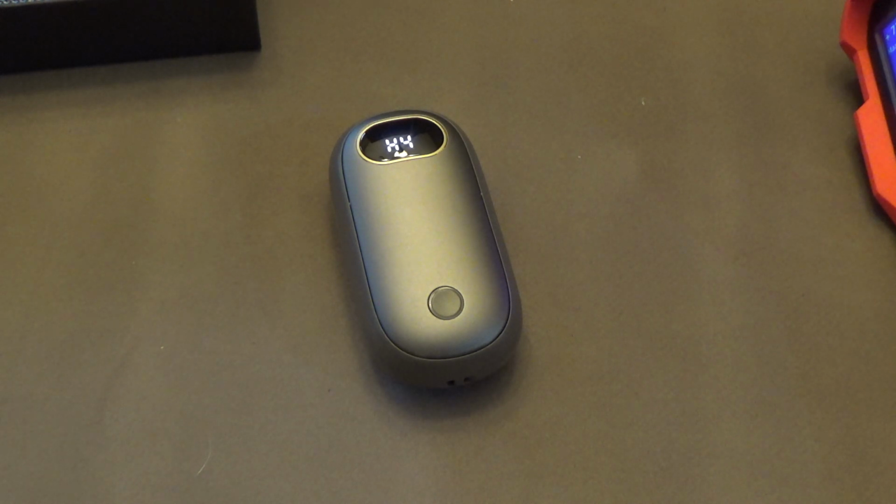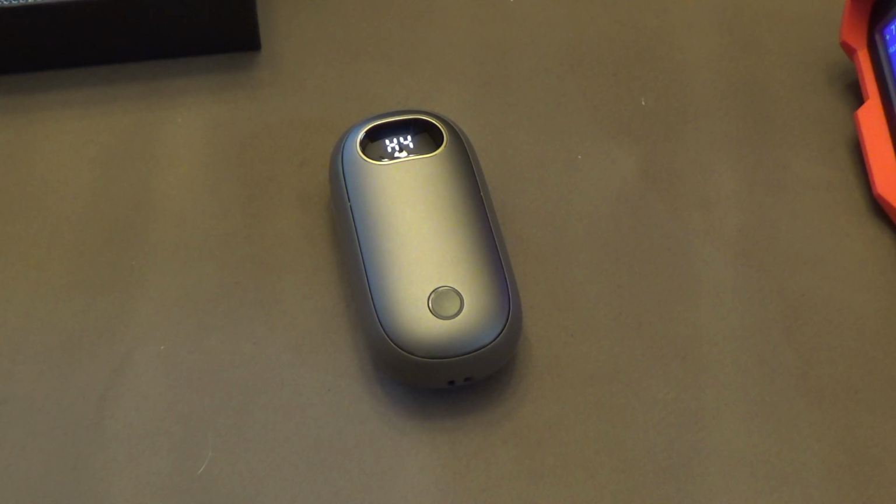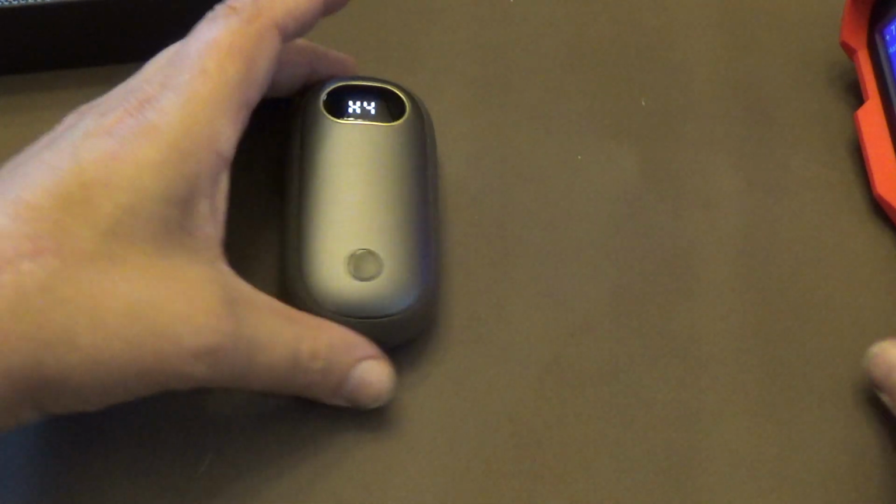Charging time, it says, is 3 to 4 hours. Ooh, that thing's toasty.